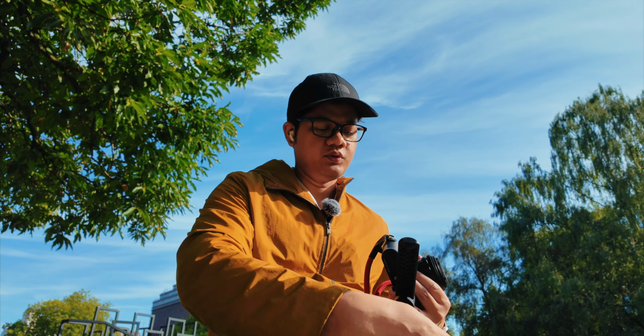Okay, now that we have that sorted, let's try to find a really good composition in this area.